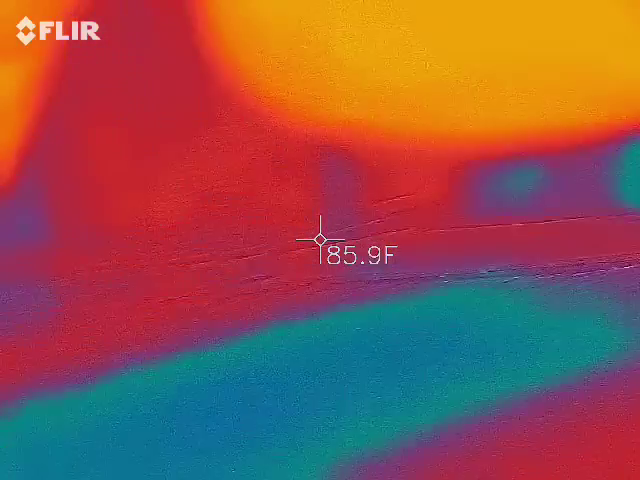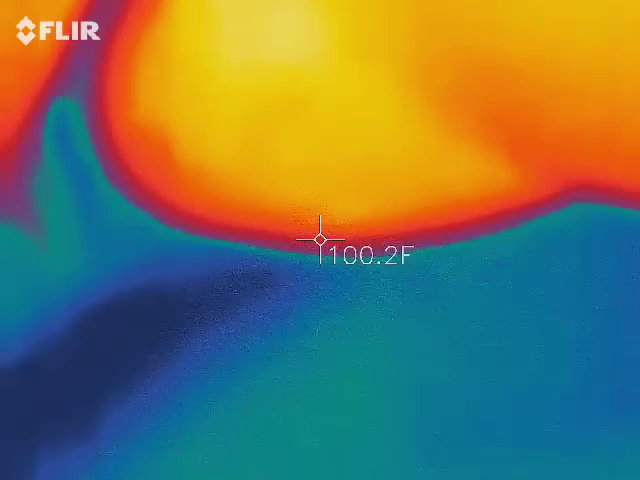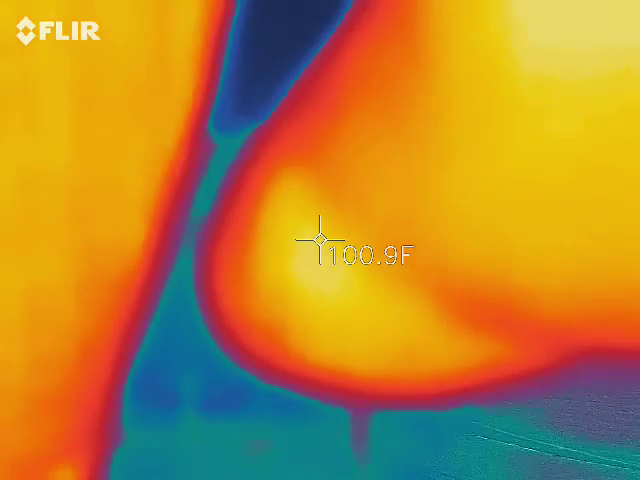Well, if I mark a temperature and it's significantly lower than 78, for example, but like this is 60, the ambient air temperature or something, then I would know that your finger's over it.